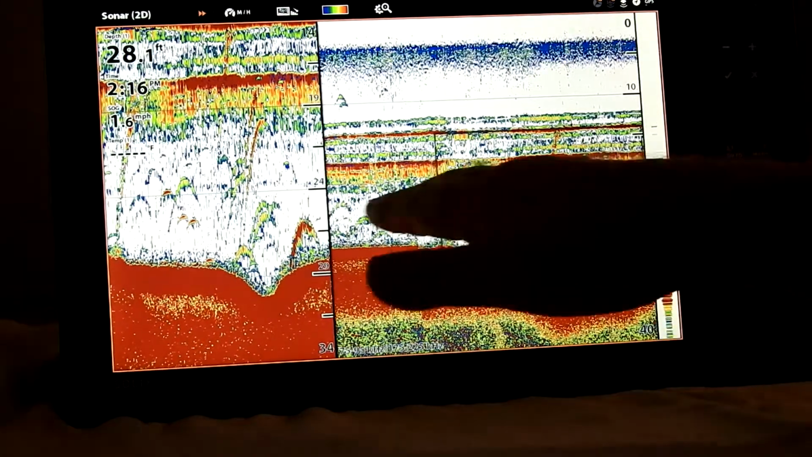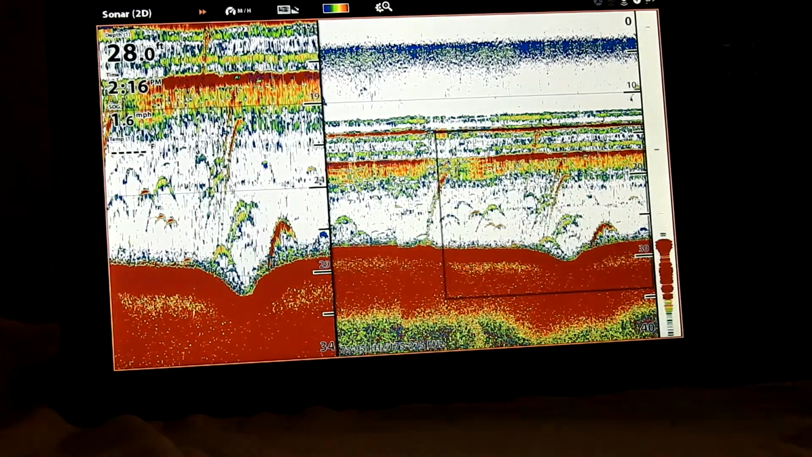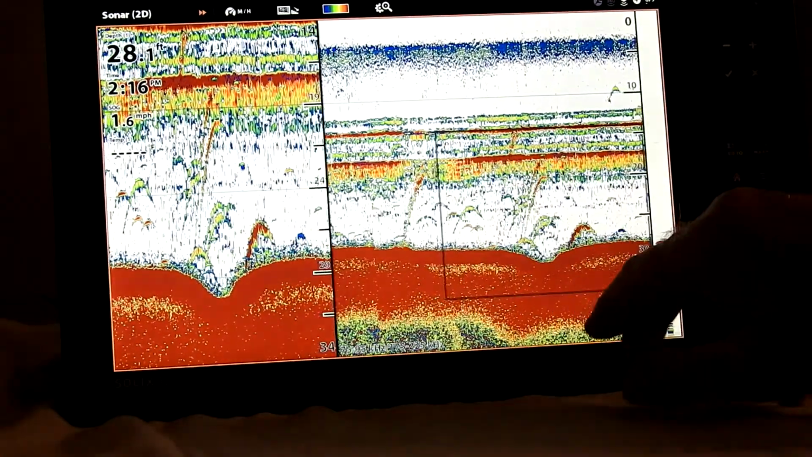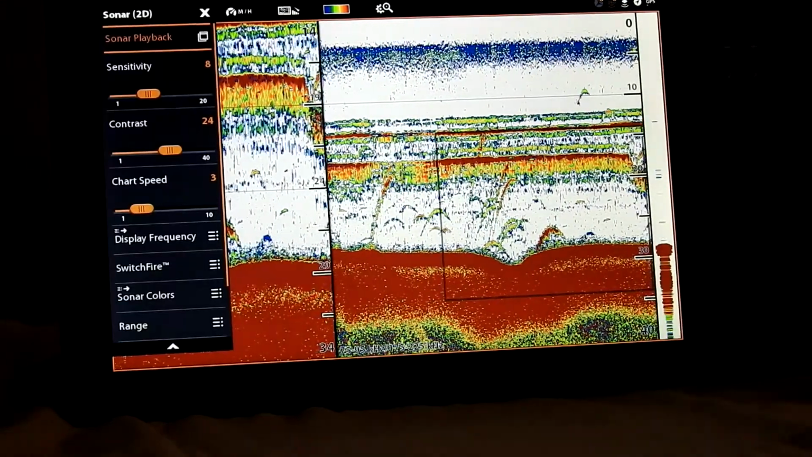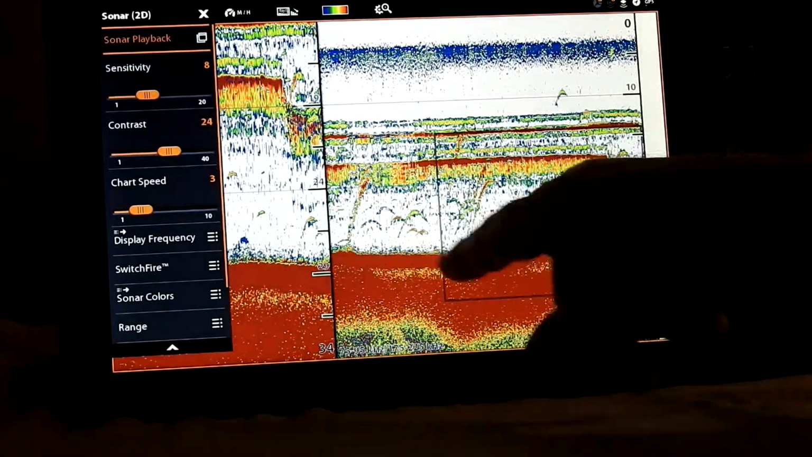And it shows everything. These are downrigger balls. And then these little lines are interference. But see, we're in a lot of fish. I caught a lot of fish out of here. So let's go back. We're going to change this. This is a good one to jig with.